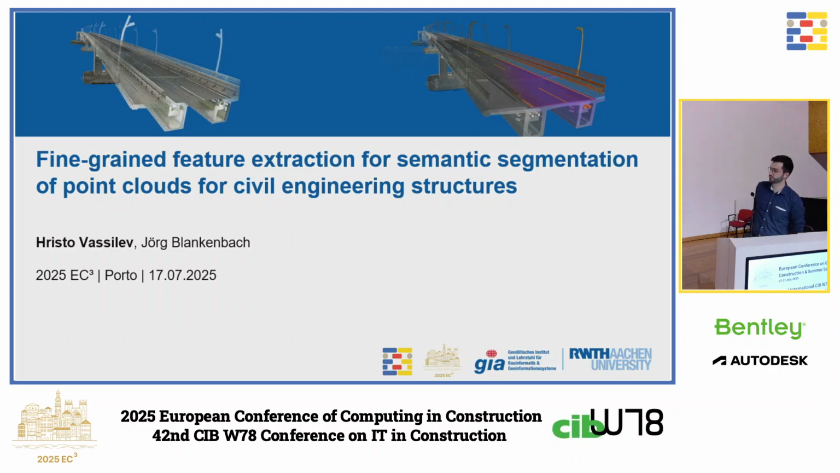I'm here on behalf of RWTH Aachen, and I'm going to present our work on fine-grained feature extraction in point clouds for civil infrastructure.